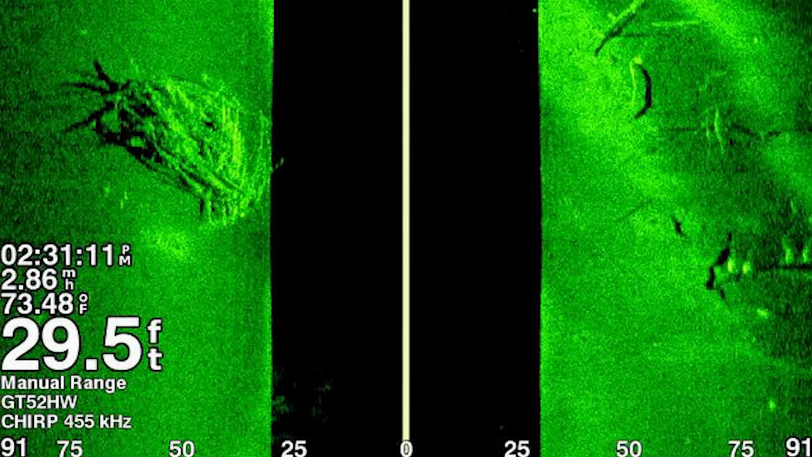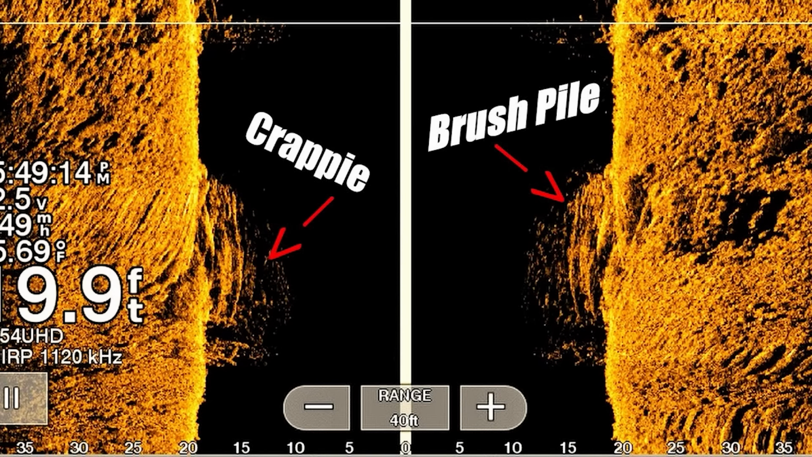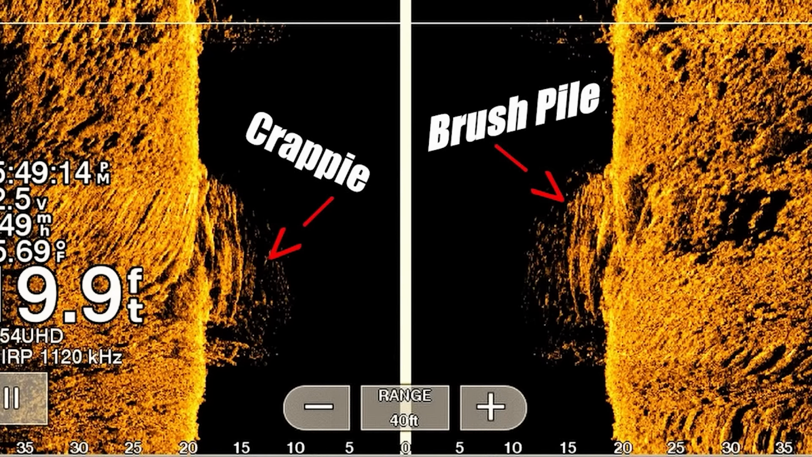So this is what a classic brush pile looks like on side scan. And this is what a classic brush pile looks like on down scan. Now here's another one on side scan. As you can see, this pile is being driven directly over by the boat because the pile is split between the screens. The area from the white line in the middle to where you see the ground start, that's going to be your water column underneath the boat.